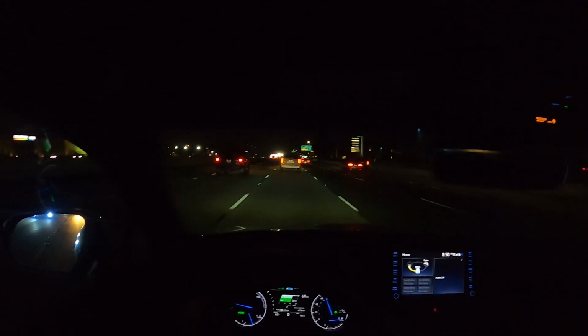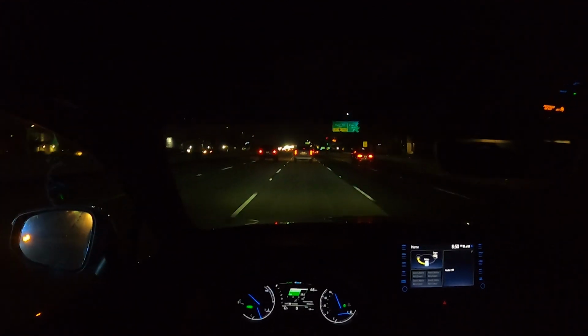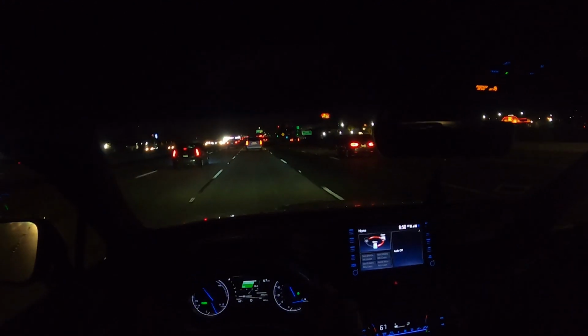As long as you're not expecting an exciting, fun car to drive, or even a car with some type of personality, I don't think you'll be disappointed. But if you just want a nice car, it is a nice car. I'll give it that.